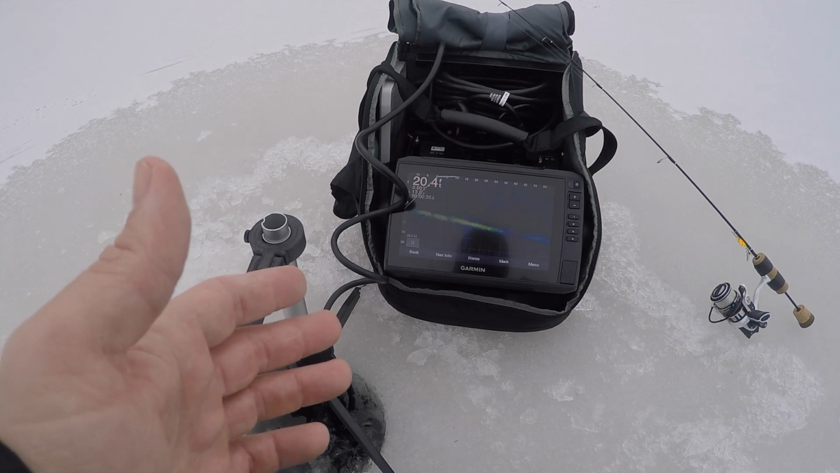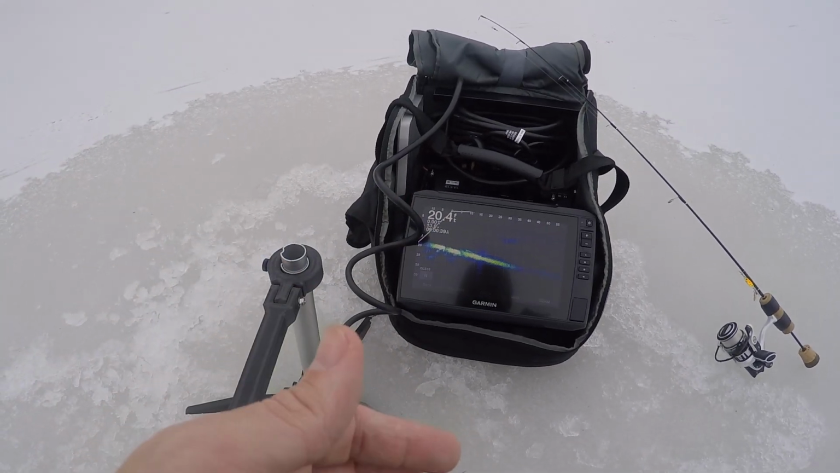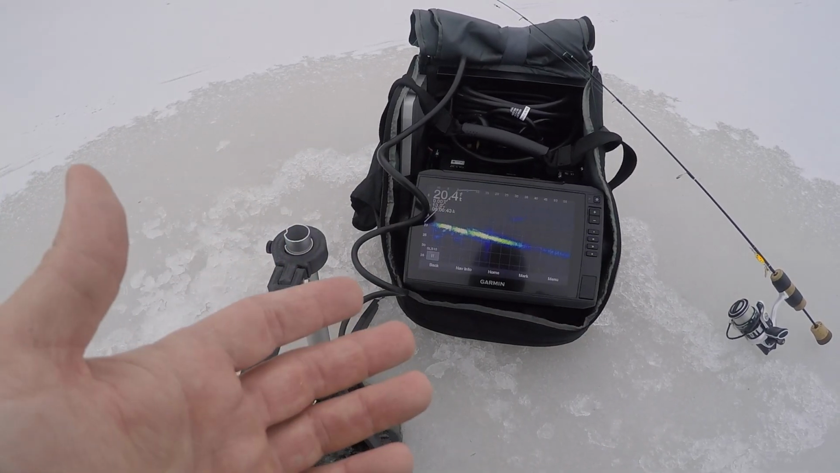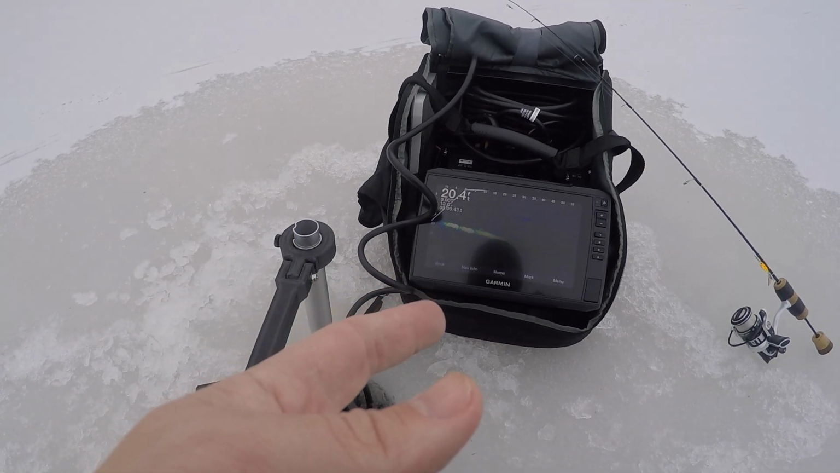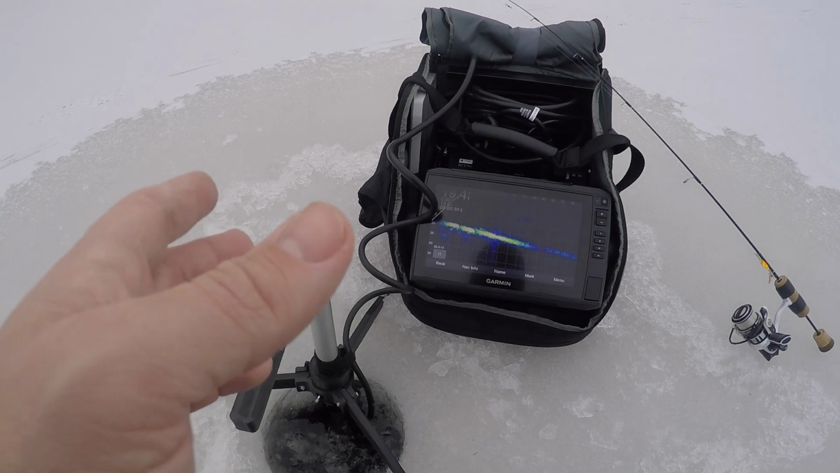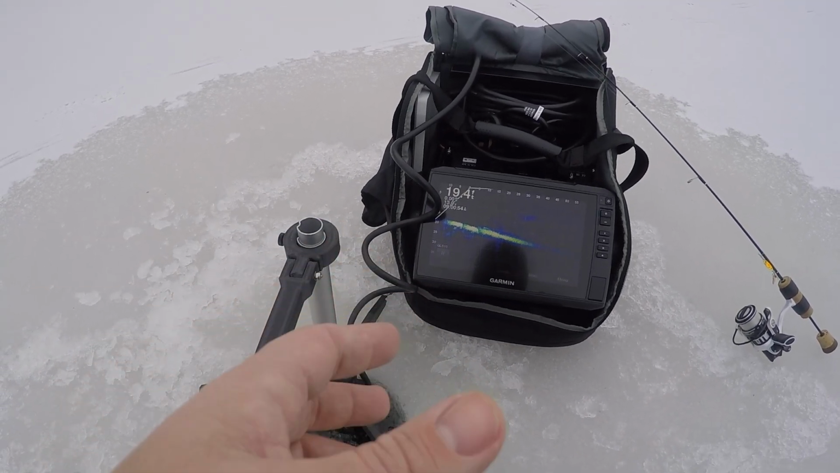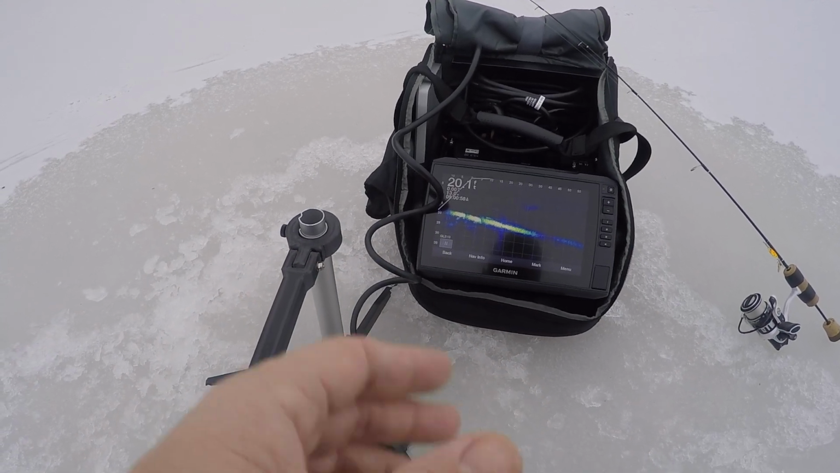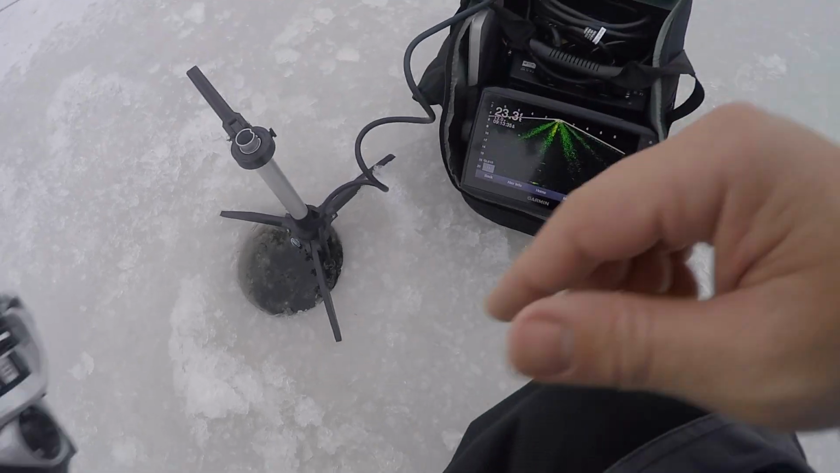I figured a trout lake would be perfect because trout show up pretty much anywhere in the water column. So let's hope this makes a difference this winter, and hopefully you guys enjoy the content just as much as usual. I still have my other fish finders and stuff like that, because one, this works really good when you have two things, and two, it's always good to have a backup. Okay, let's get to fishing. I'm gonna see if I can hunt down some big fish.